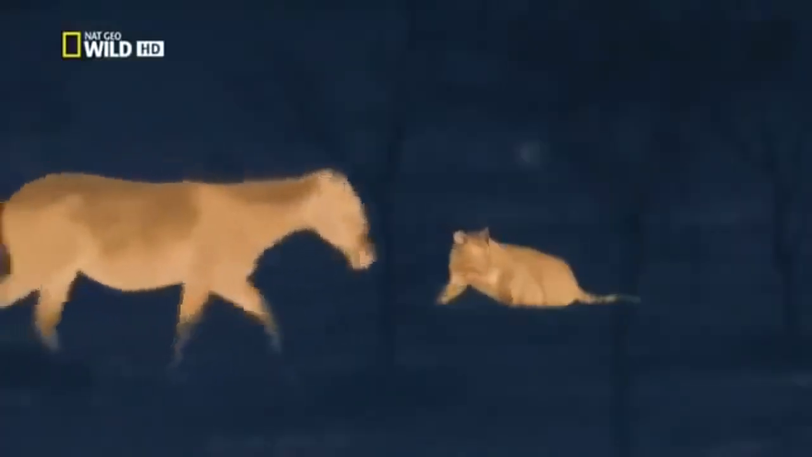Look into the unknown. Experience a hidden world. Night as you've never seen it before. Light-enhancing and heat-seeking cameras penetrate the pitch black to give us the best view we have ever had.